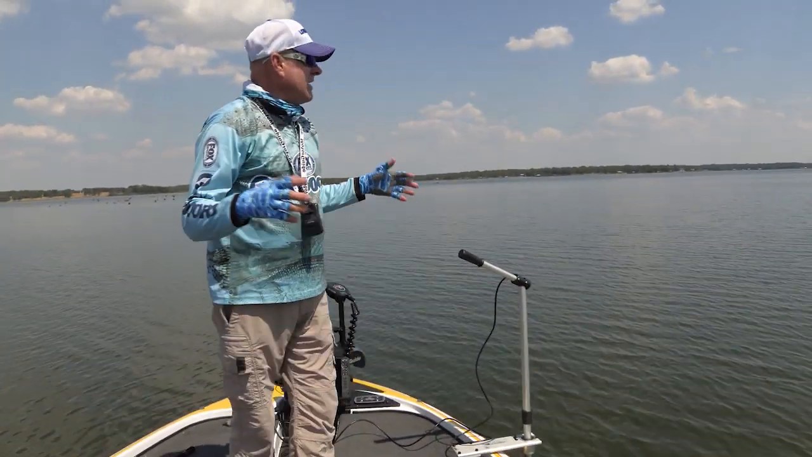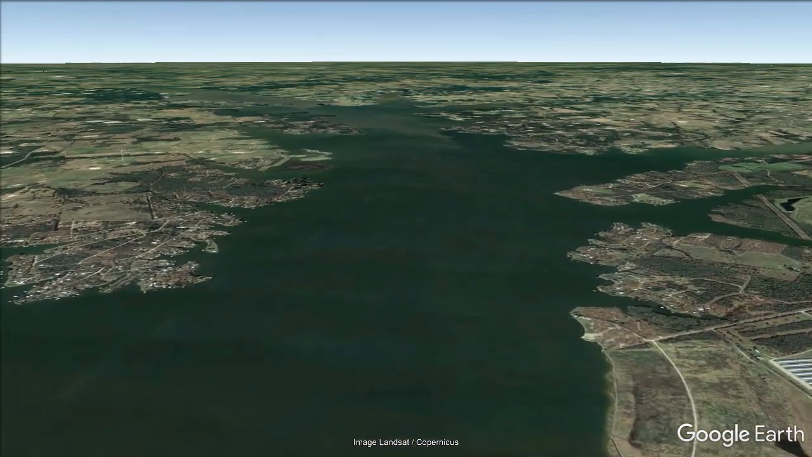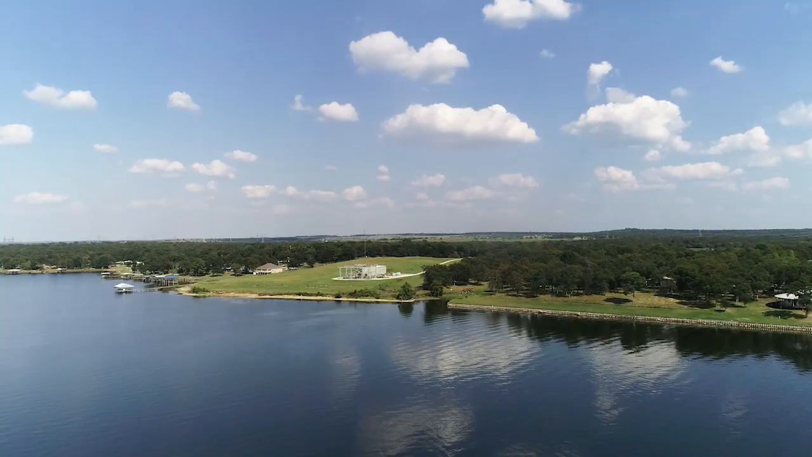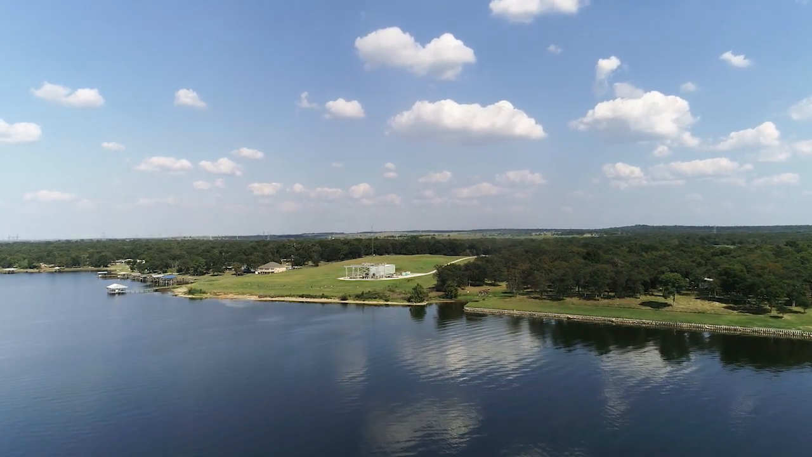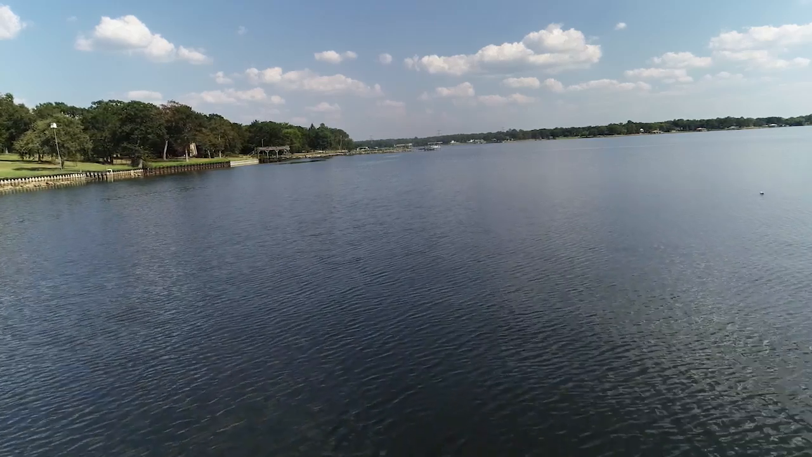But in case you want to come to Limestone, it's about a 12,500 surface acre lake. And it's got good East Texas clarity of water, just kind of that little bit coffee green stained looking water. The lake's got a lot of standing timber in it.